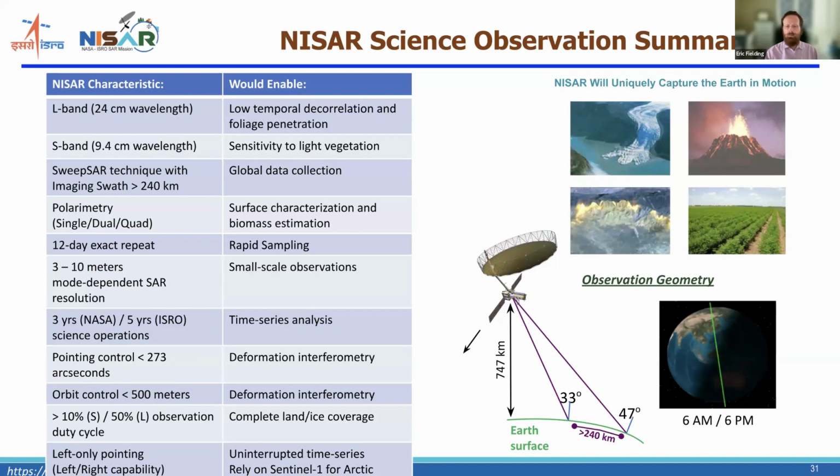One of the big improvements of NISAR over previous L-band satellites is that it's designed to have a very high duty cycle. The duty cycle is how much of the orbit the satellite can be on. On the average, the NISAR satellite can be on up to 50% of the time. And that means it can be turned on over all land and ice all the time.